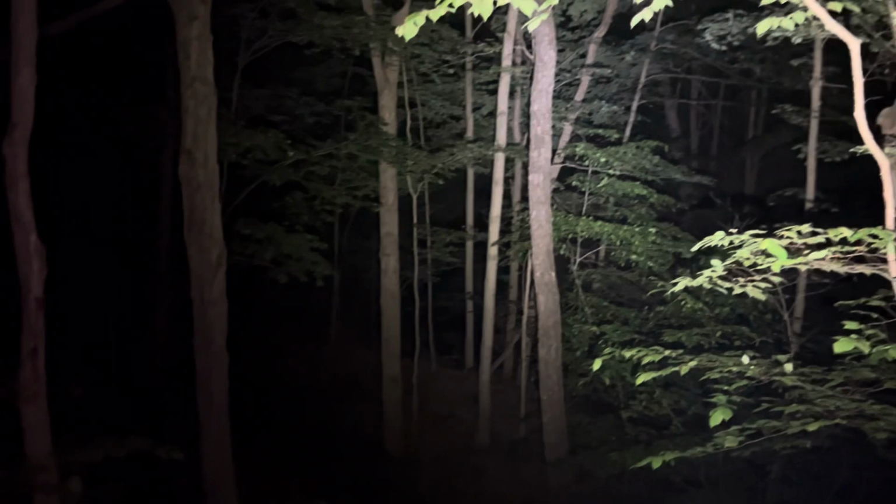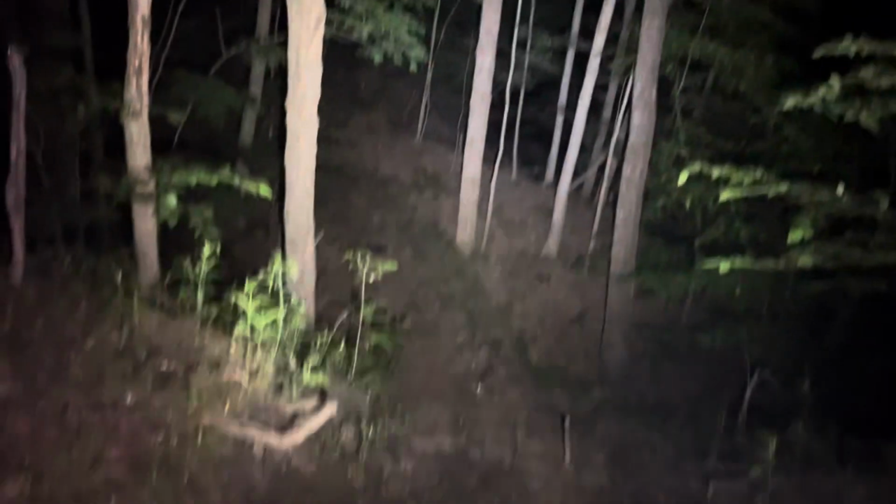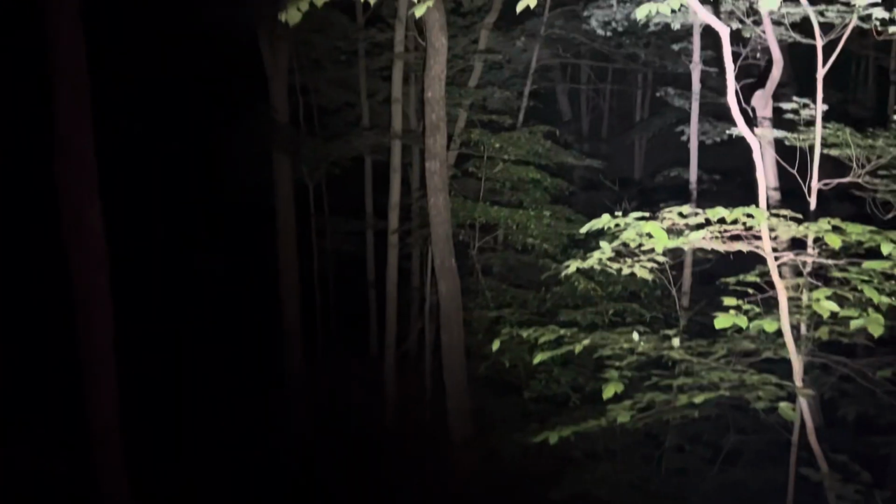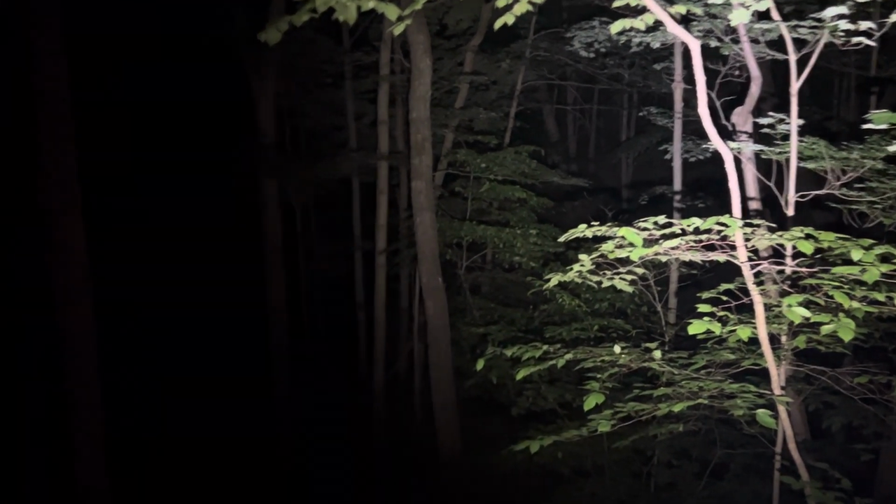This is looking into the Hogs Backwoods, into the little valley there. And you say, well, why don't you go down this path? Well, that's Randy's property. Randy would probably not mind if I notified him first.